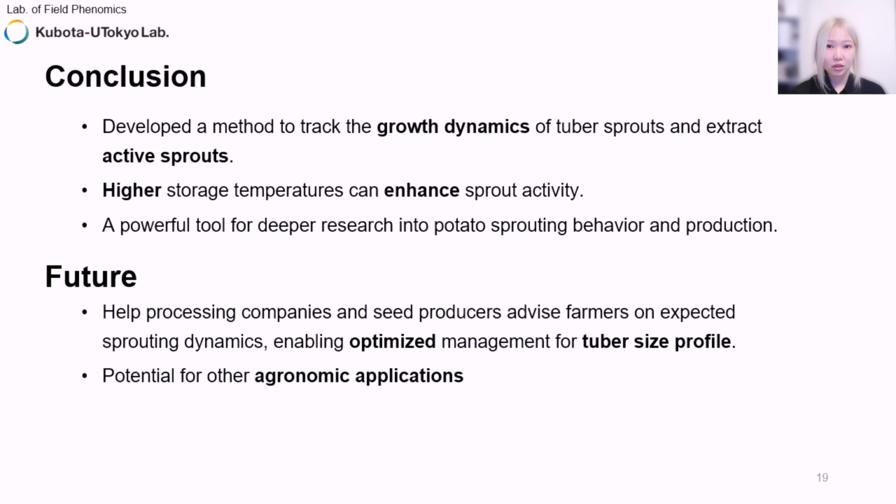In the future, this research will benefit chip companies or seed producers who will advise farmers on expected sprouting dynamics and the stem numbers from a given batch of tubers, and therefore farmers can adjust their planting densities or fertilization to optimize tuber size profile. This method also has potential to be used for other agronomic applications, such as checking the growth in seed germination.